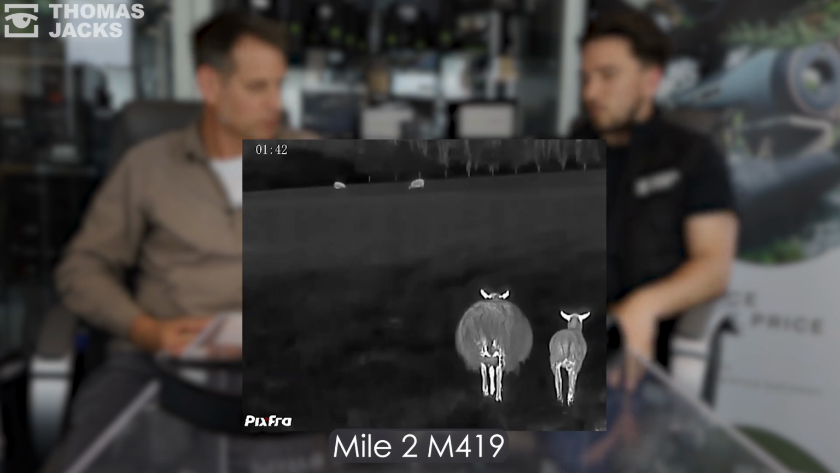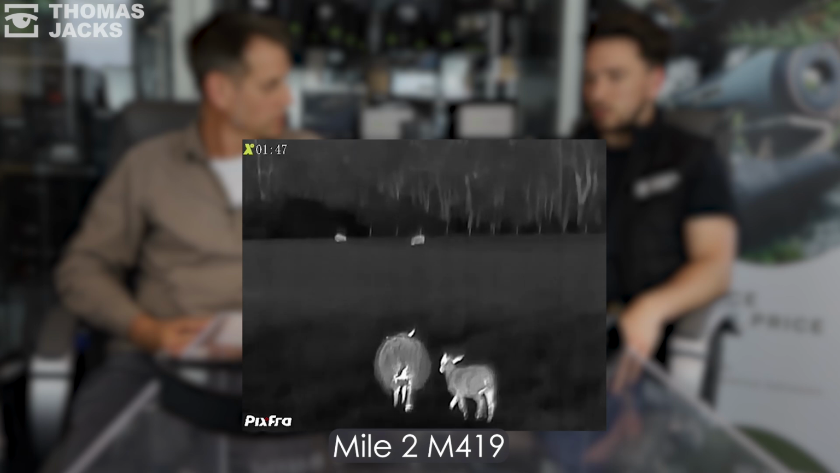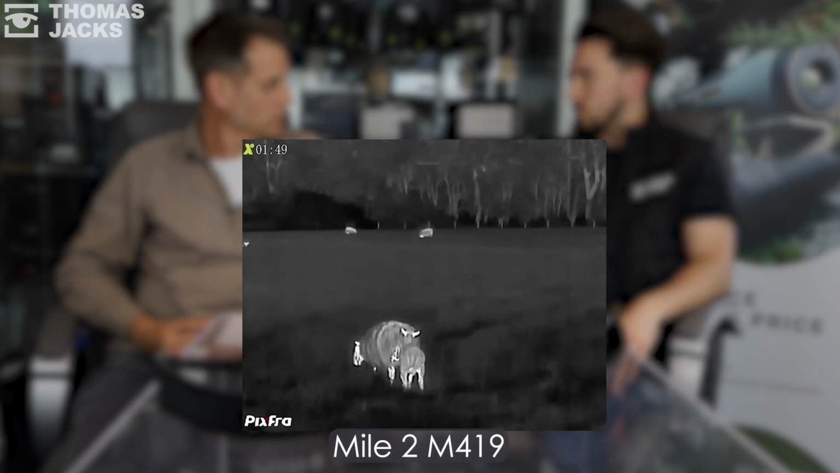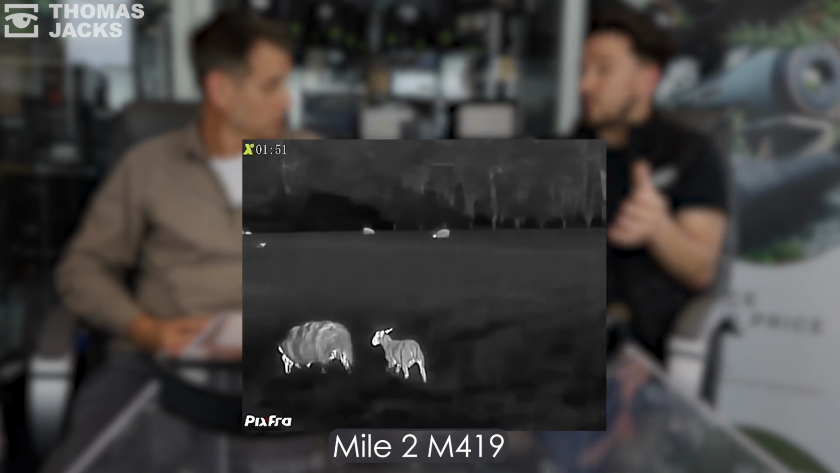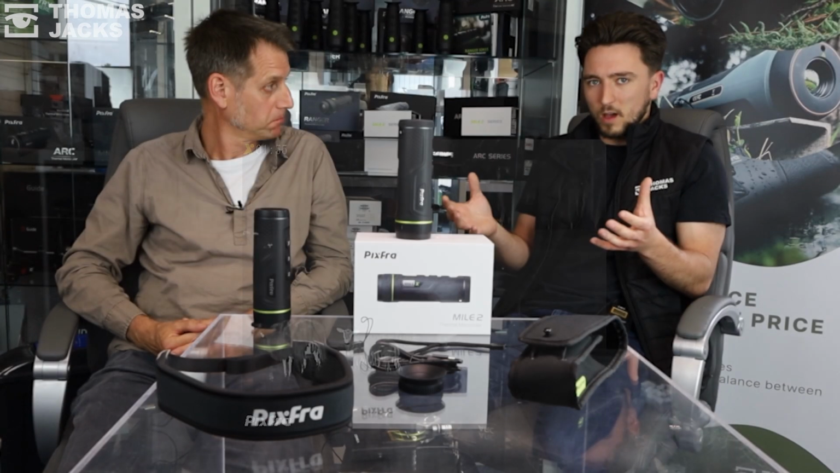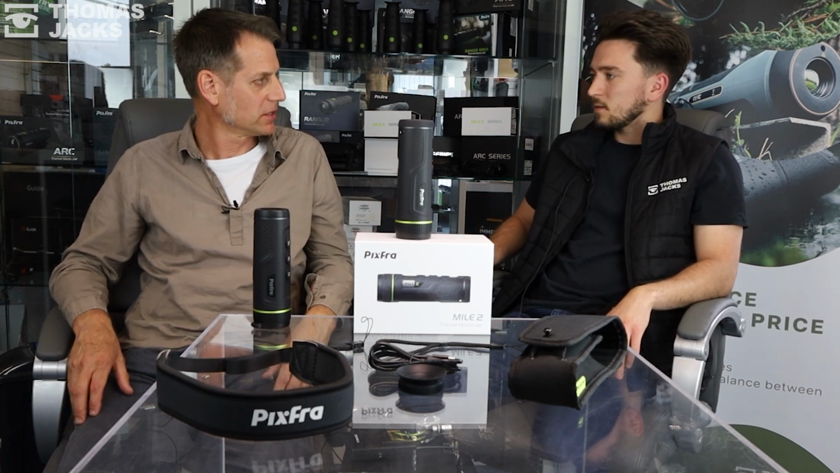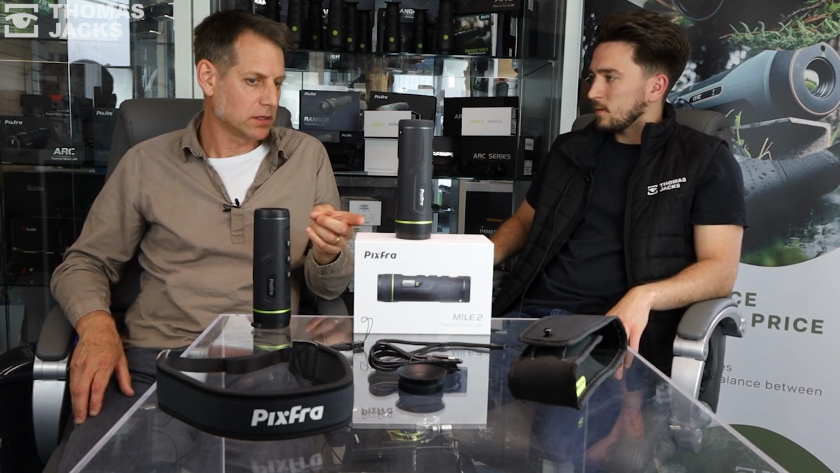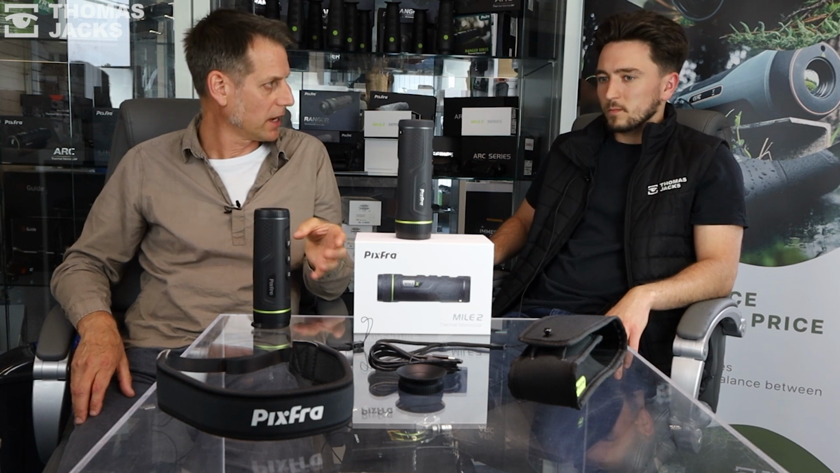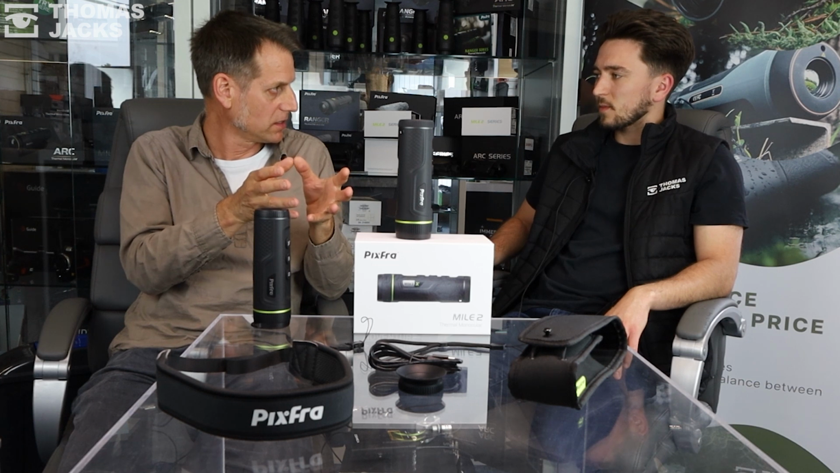You could use this for spotting small wildlife at 10 meters, or you could use it outfoxing at 200 meters. I mean, it's got everything you need on a budget. 869 in the world of thermal isn't that expensive. It's well under £1,000, isn't it? You're comfortably under £1,000, and you're getting a really good size sensor now, aren't you? We're now in the middle bracket of these Mile series, the middle size sensor.